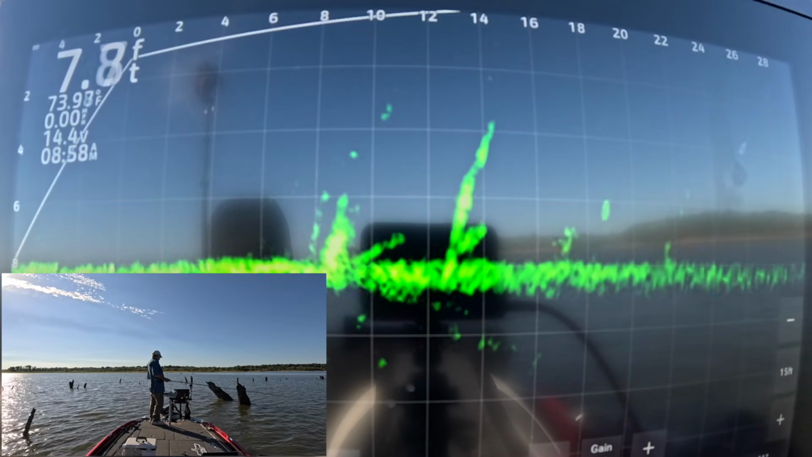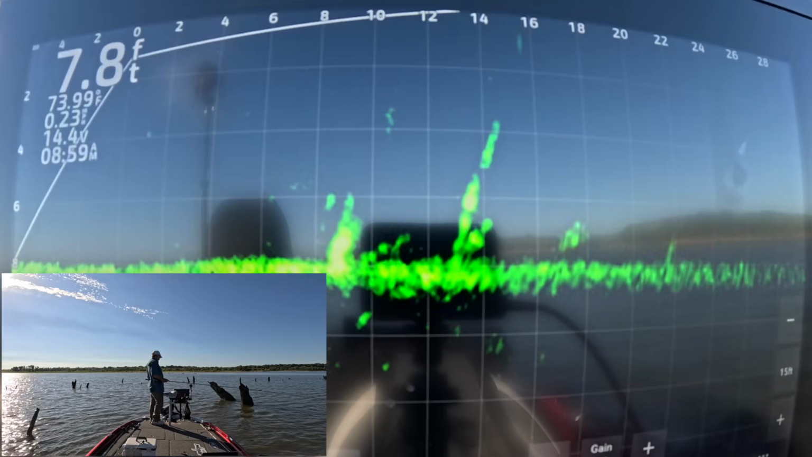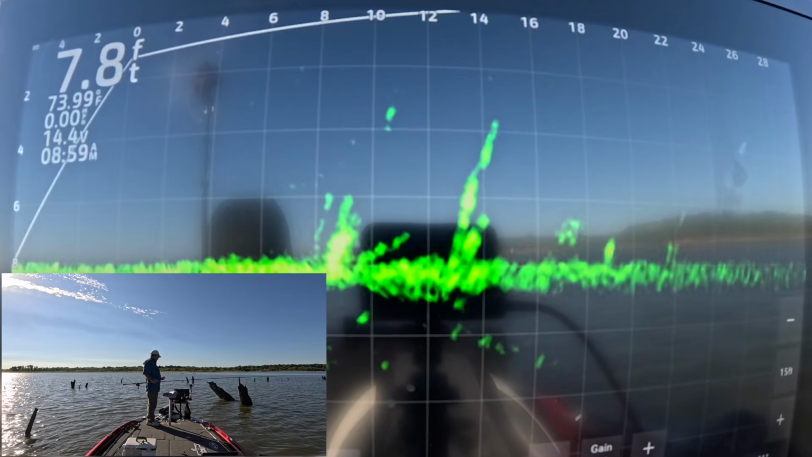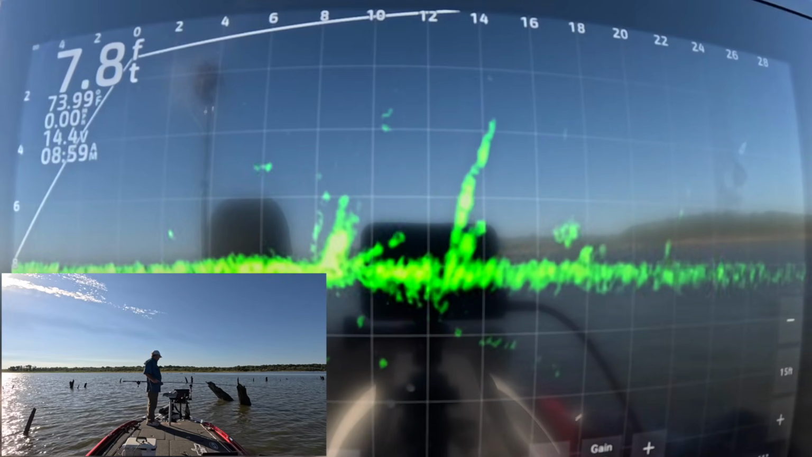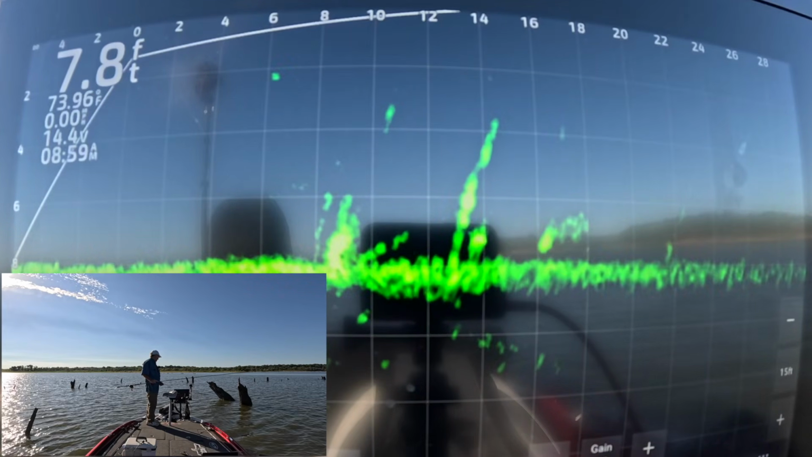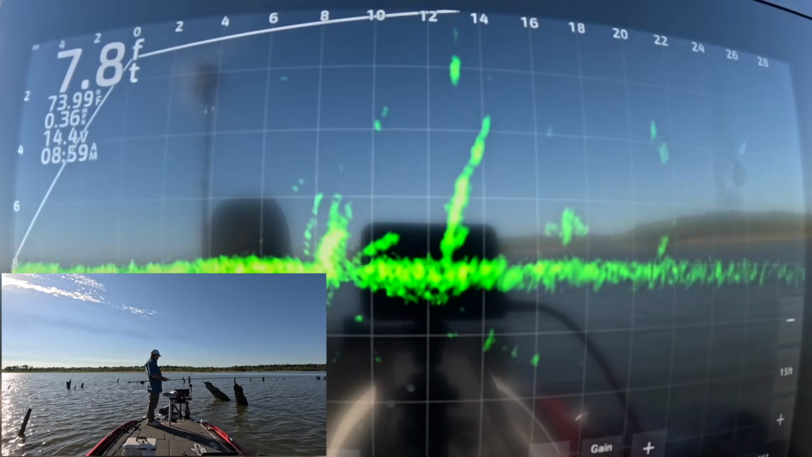Fish behind the boat. Come on. Got my line up. I feel it up on the top of that stick up. I can't bring it any closer to the stick up. I think I'm behind him and I can't get to the front of him. There it did. Come on.